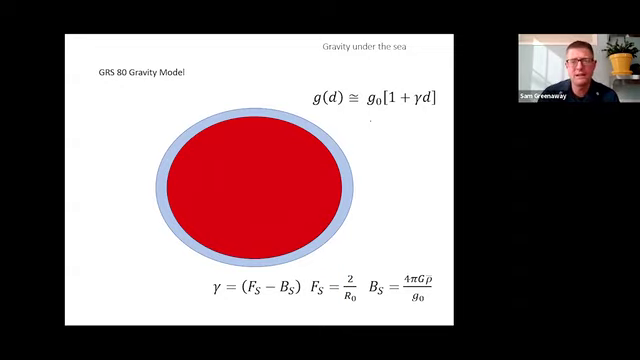The gradient of gravity with respect to depth that's embedded in the GRS-80, and McDougall in his notes with the TOS toolbox also notes this, that it just sort of came out of thin air, this gravity gradient. You can derive it, and we do that in the paper that I'll show you in the end.